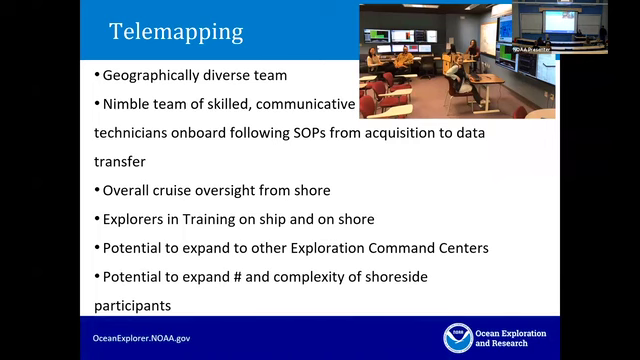Telemapping is something that we have exercised here using the telepresence room upstairs. It allows you to have a geographically diverse team, where you can have a team of nimble, skilled, communicative technicians on board following our robust SOPs that we've tested over the last several years for acquiring data and then getting that data to shore. And then we have people onshore, like our interns here a couple of years ago, receiving that data every hour and processing it and making sure that it is high quality.